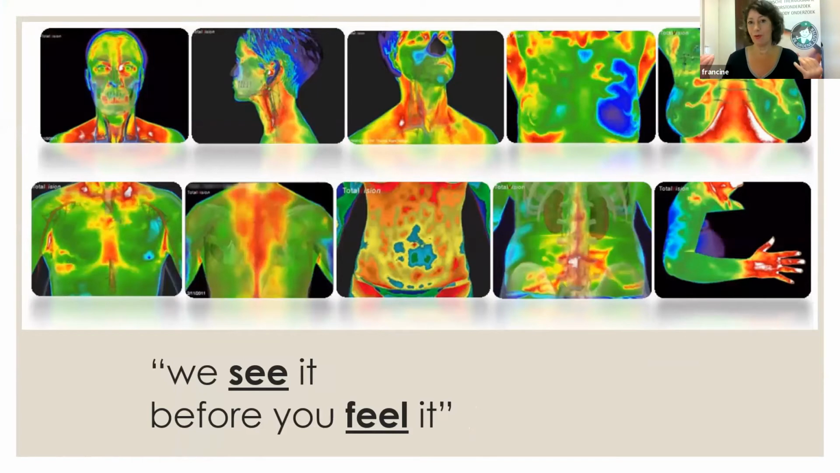If people come in for a full body examination, sometimes we see asymmetry behind the ears in temperatures. That could mean that the atlas has a subluxation or something other in the posterior neck going on in the spine.